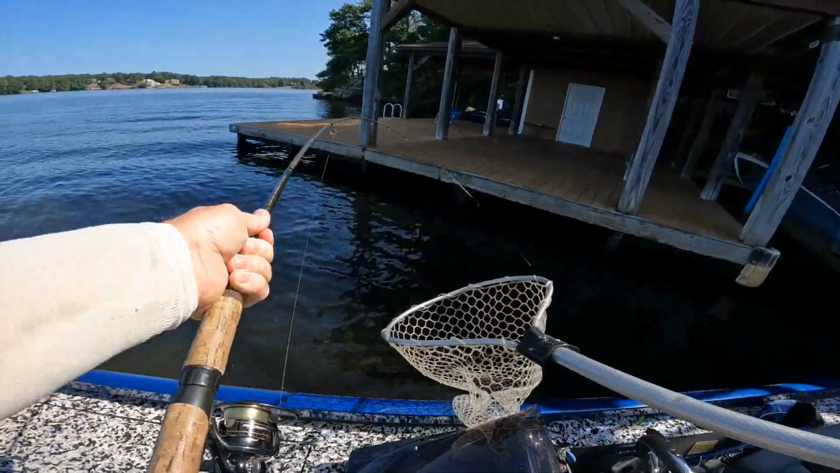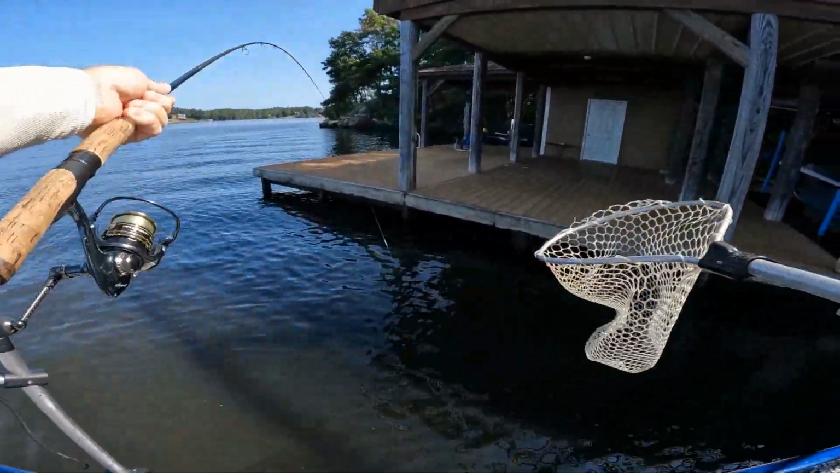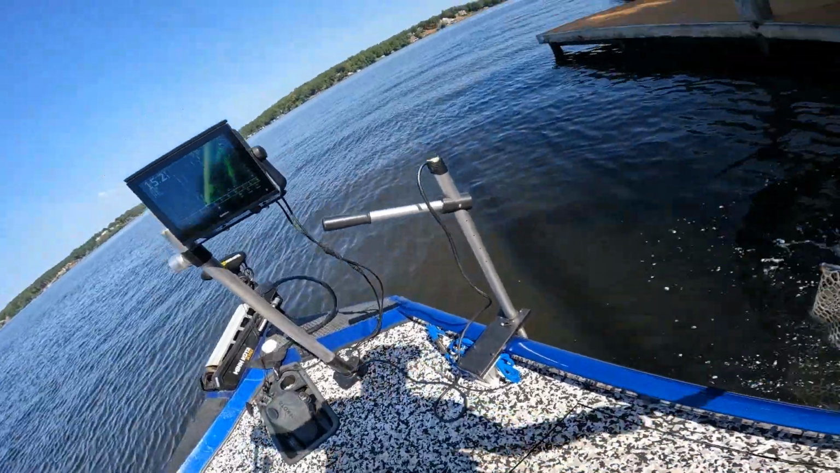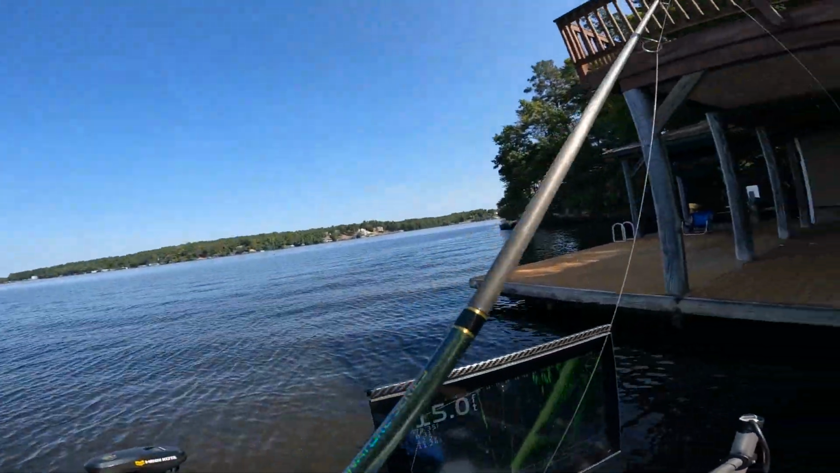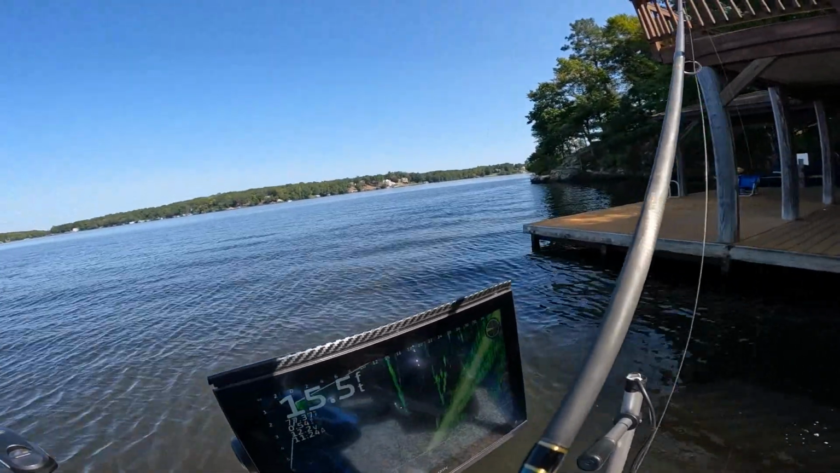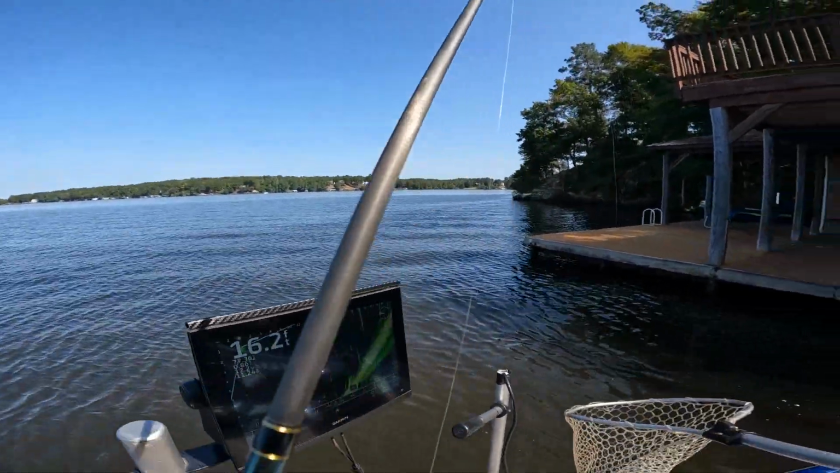Good gosh, it can't be a crappie. Doesn't matter what it is, I gotta get him in. Yeah, it is a crappie. Good gosh. Did y'all see how mean he was? He was going to town, up under the boat, back to the boat.